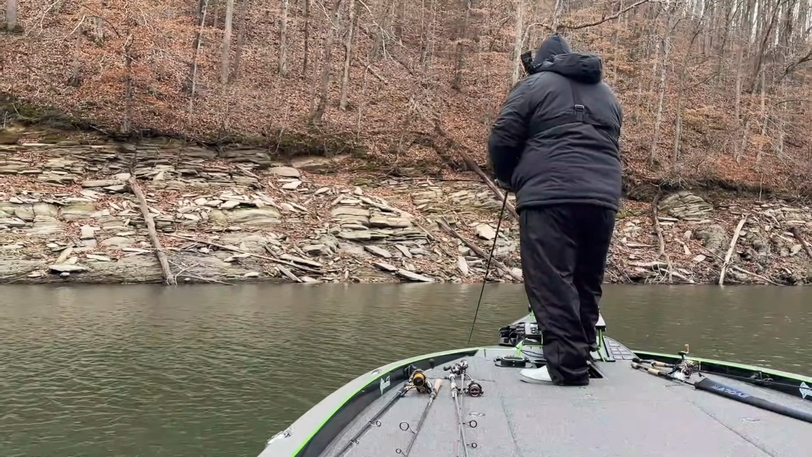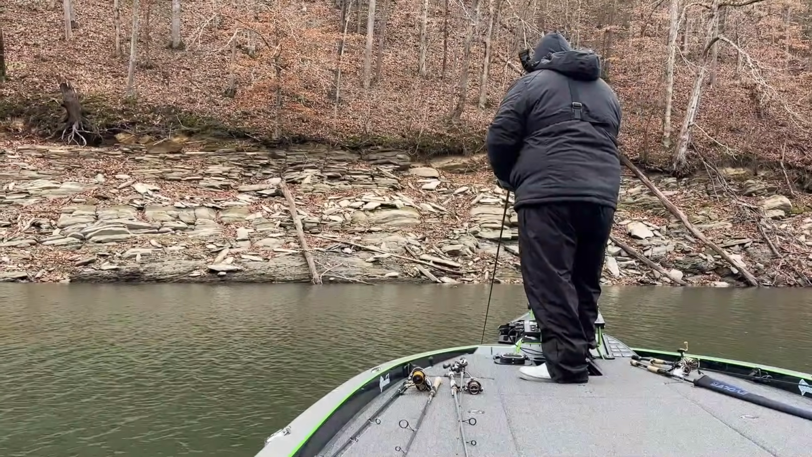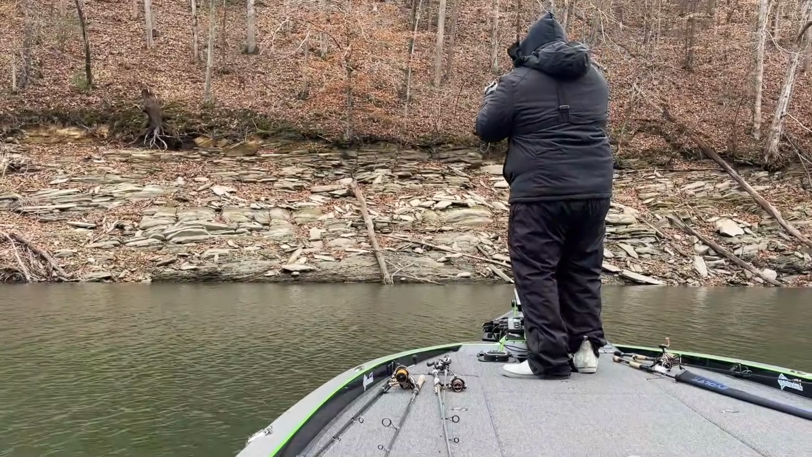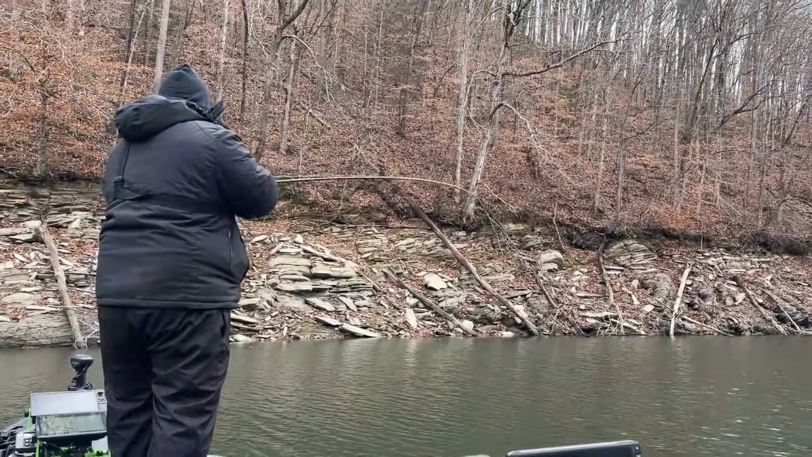And every once in a while, what I'm going to do is I'm going to just barely tweak that rod. I'm not giving it a hard turn. I'm just giving it a slight turn. And a lot of times that'll trigger them. Their strike windows are super, super small right now, so they're not going to follow very far.